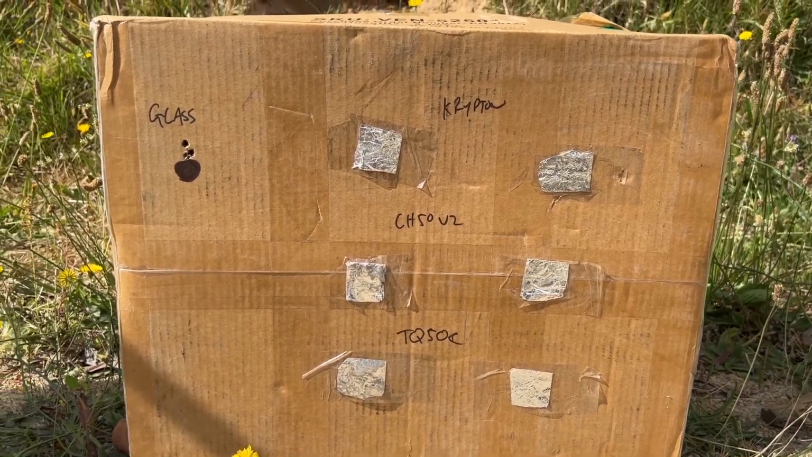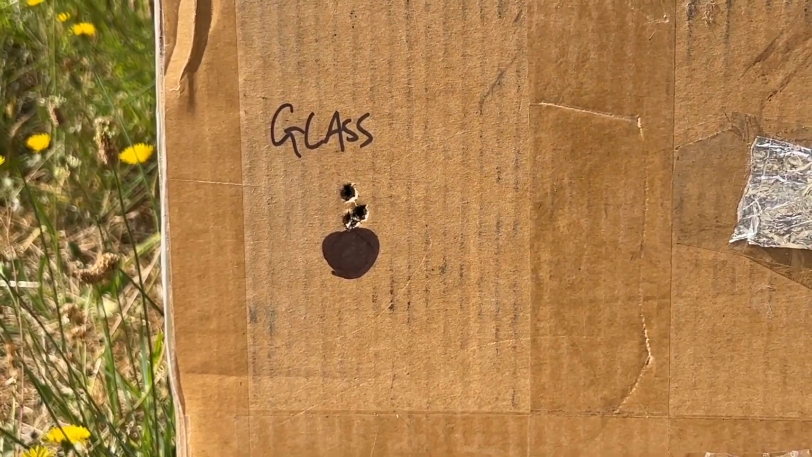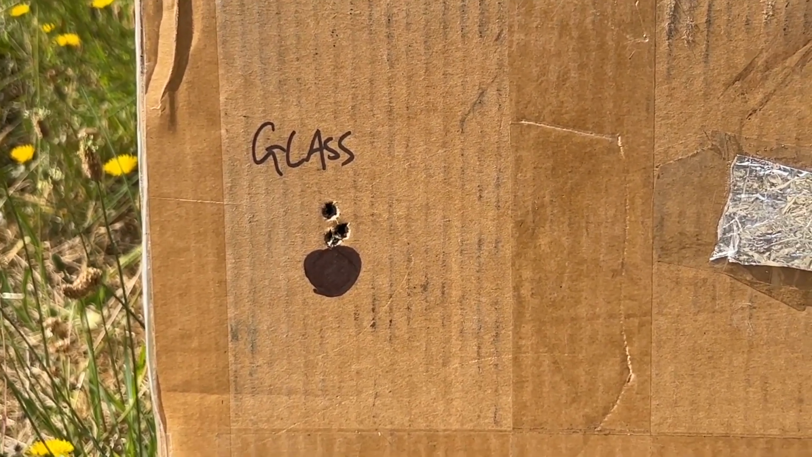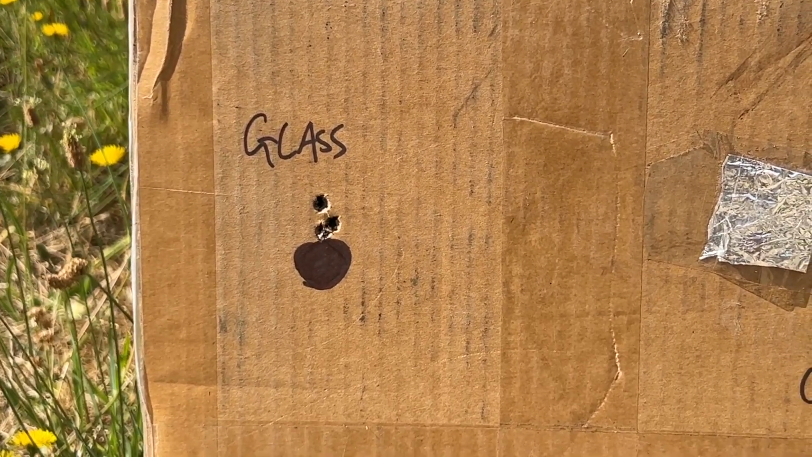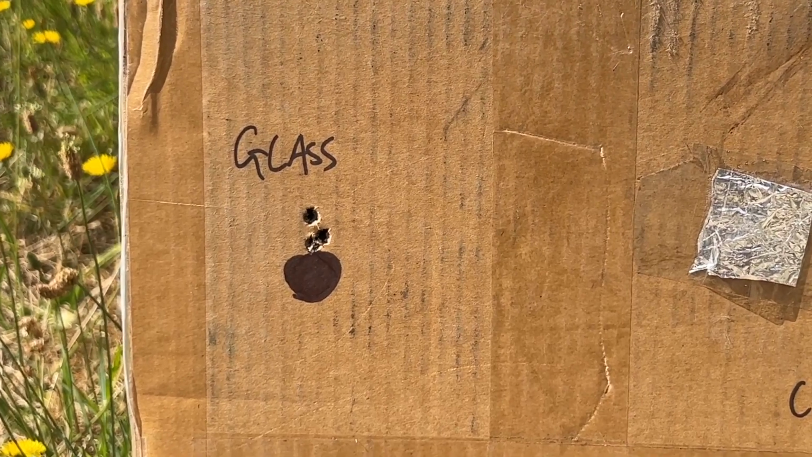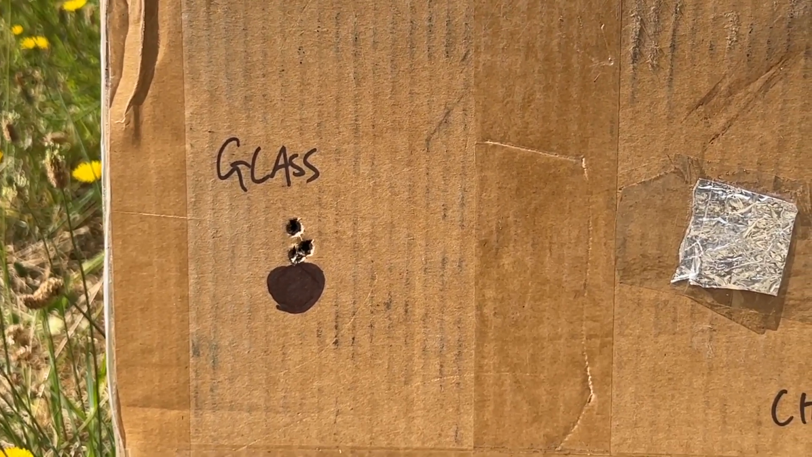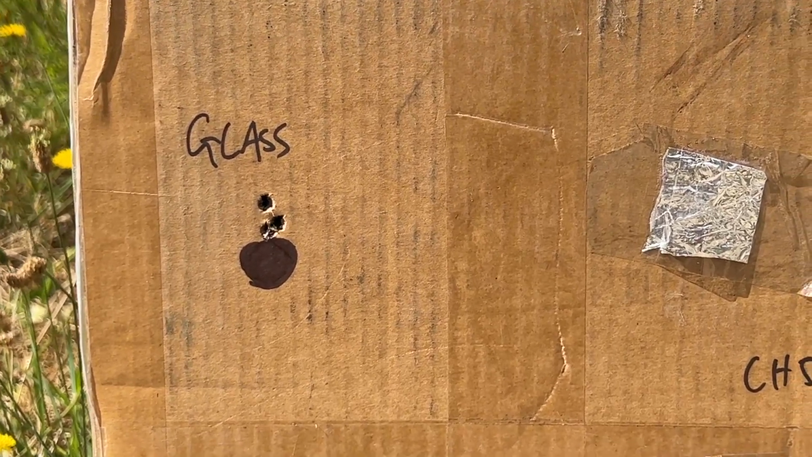All right, so this is our control sample. I pulled the second shot, which is the high one. I usually sight my 223 at 1 inch high. I am using hand loads that I've designed for this rifle, and those two that are touching, I'm pretty happy with that. So that's kind of our impact pattern, and that's what we want to see repeated when we now move over to the Krypton.